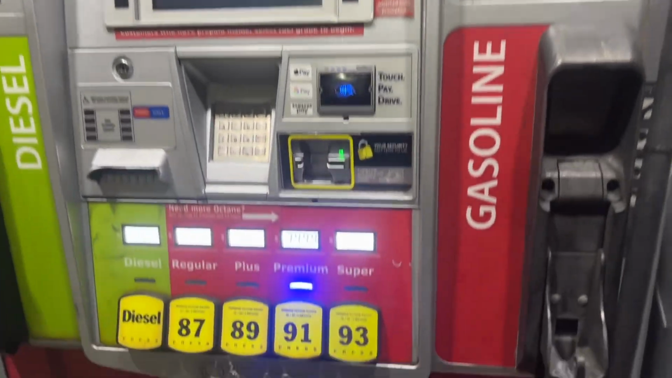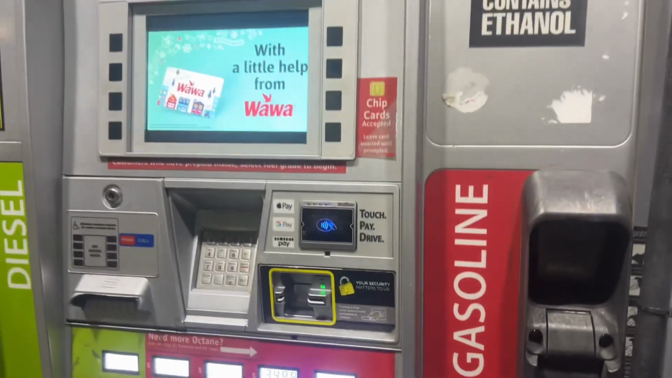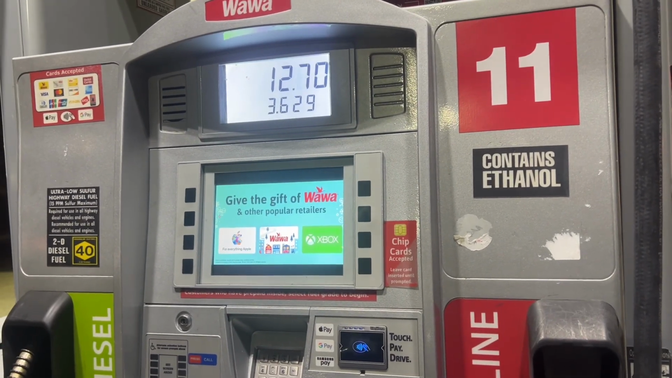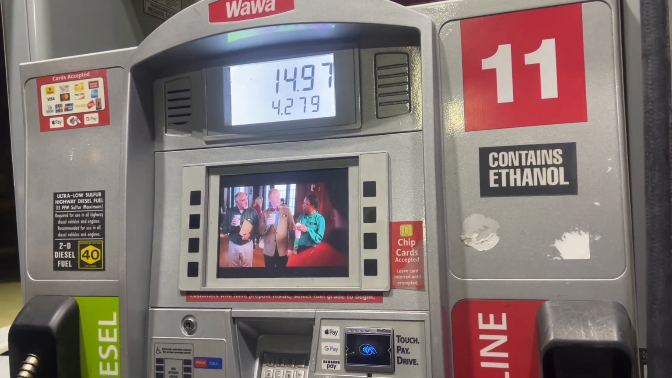It's like gas prices. Yeah, I went with 91. Save me like 5 cents. But 91 to do. Shit, we went over. I was only gonna put 10, but we're gonna do 15. Fuck it. There we go, 15.02.